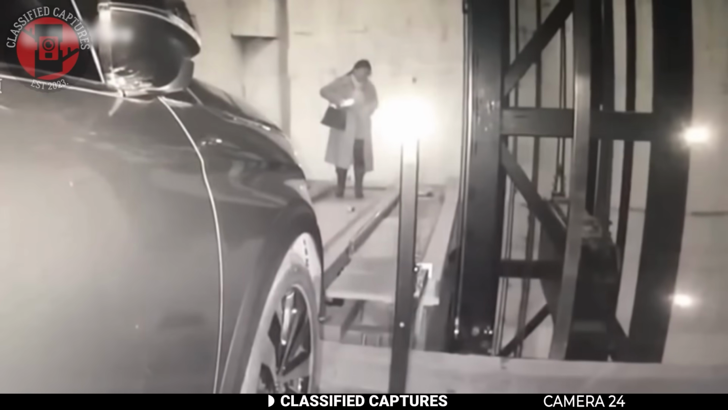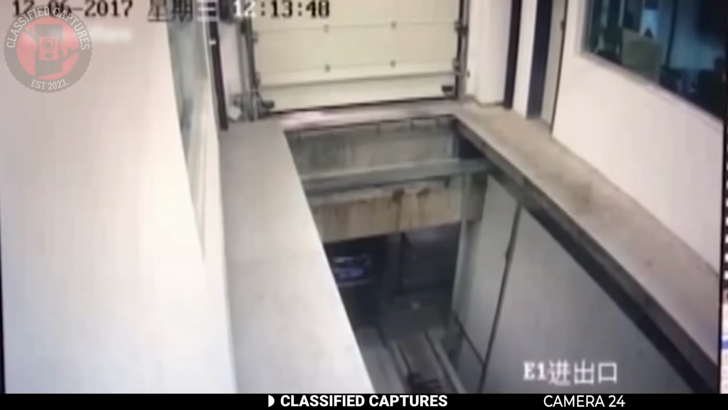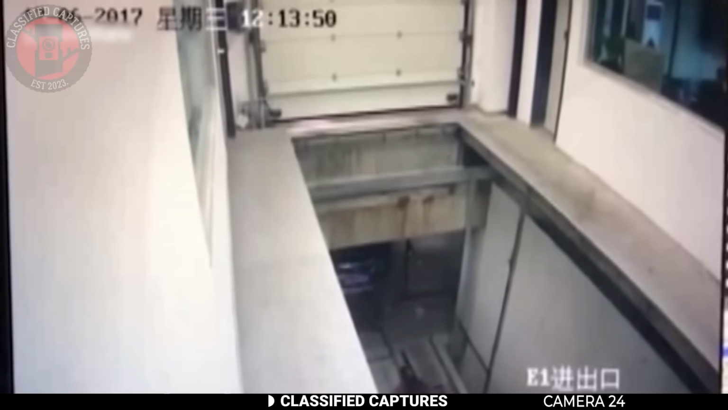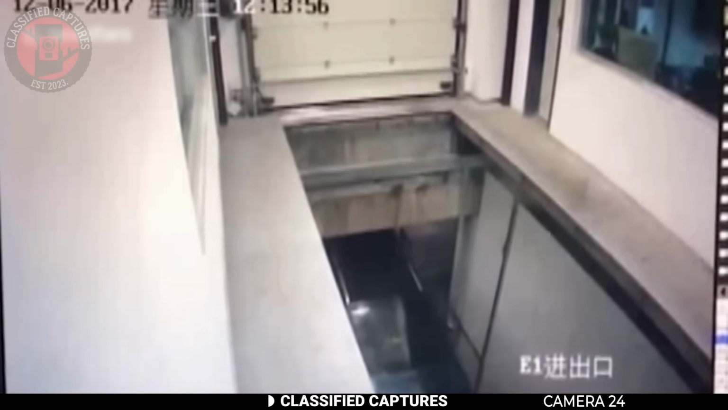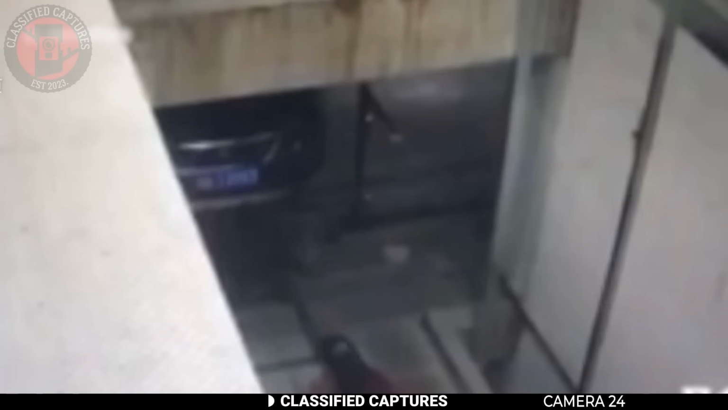The security footage shows her stepping in just as the doors behind her closed shut, trapping her inside. The lift immediately started moving, carrying her down to another level, and when it reached the lower floor, another car was already coming through the entrance, and tragically, it hit her leg as she moved in.